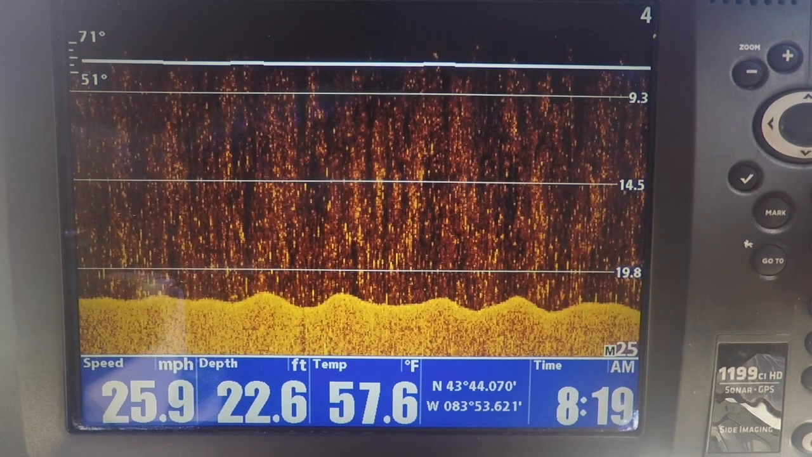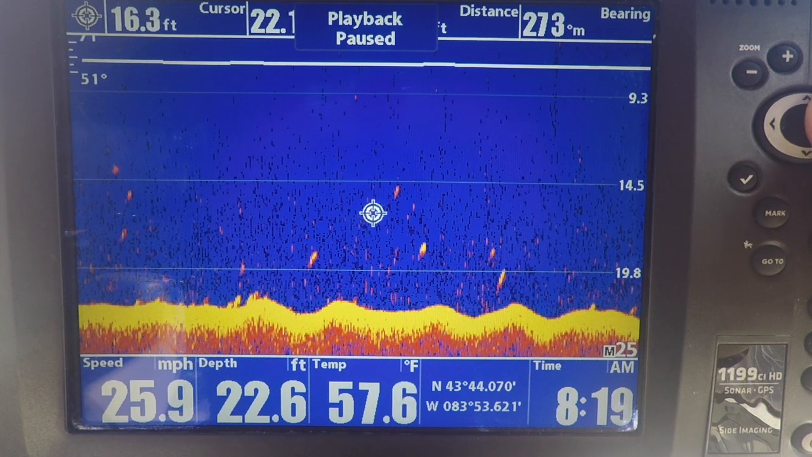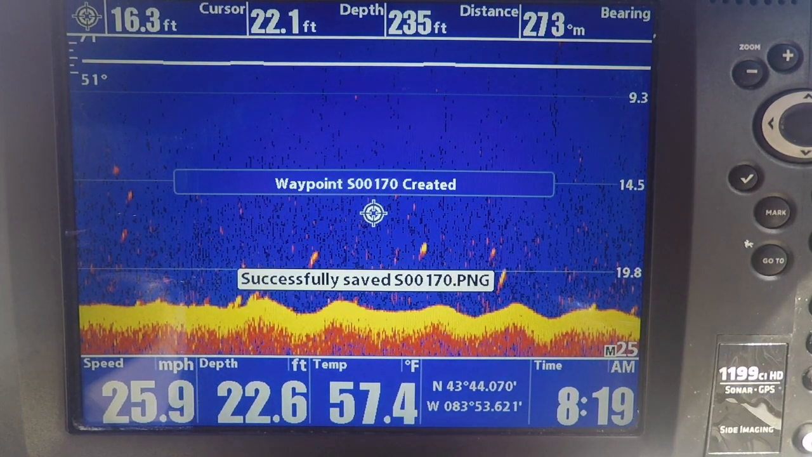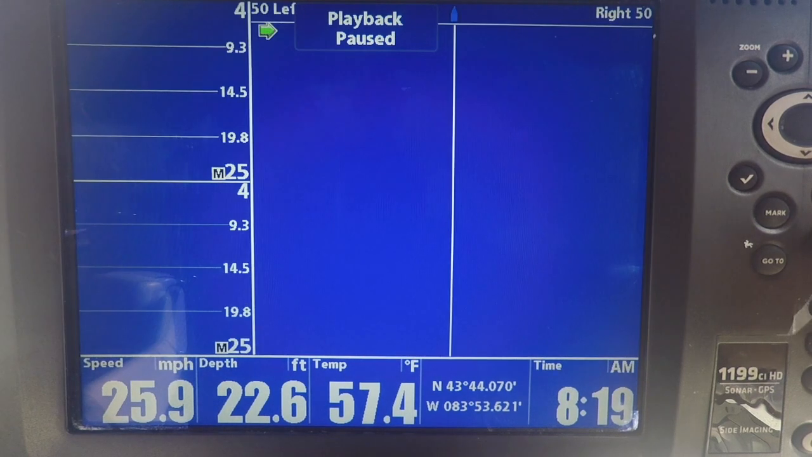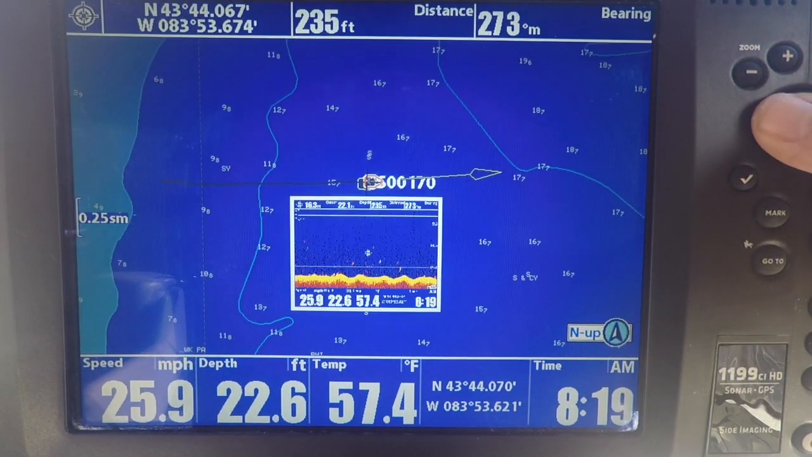What I want to do is go back to my sonar view, and I'm basically just going to mark this spot. It's going to take a snapshot for me of this screen so I know what I marked. And now when we go back to the map view, there's my waypoint. And it gives me a screenshot so I know why I marked that.